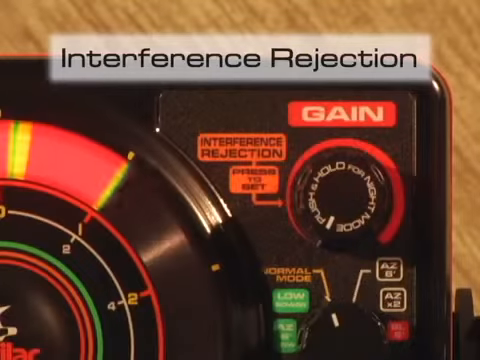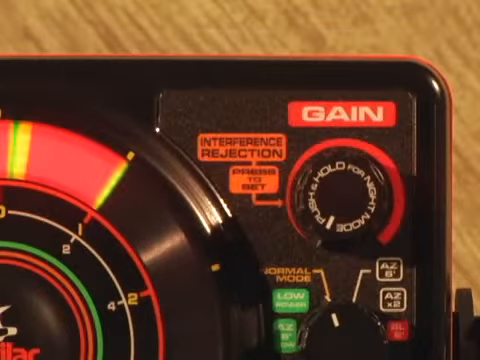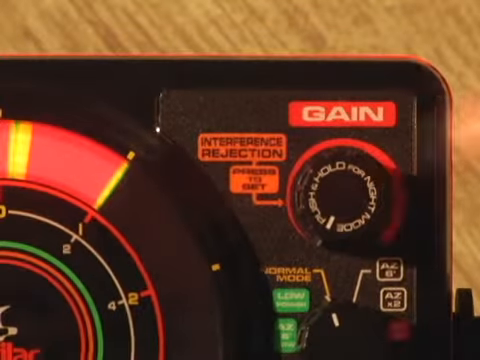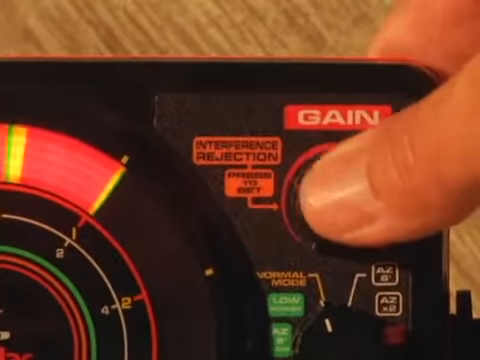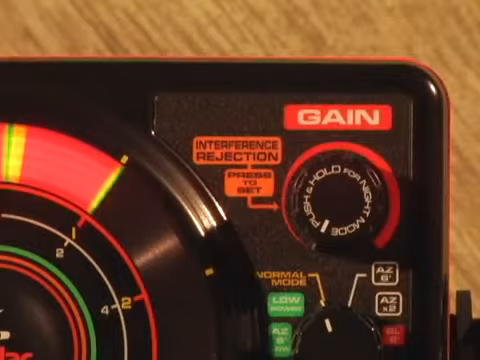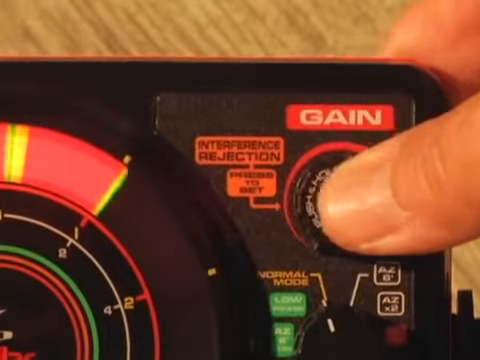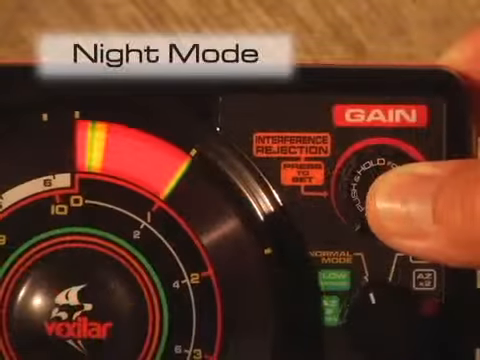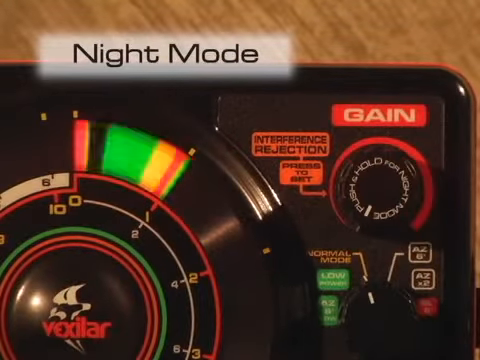The FL22 has 10 interference rejection settings built into the gain control knob. This feature will help eliminate crosstalk when you are fishing near other anglers also using a Vexilar. To activate the IR option, simply tap down on the gain knob and keep tapping until your display is clear of interference.